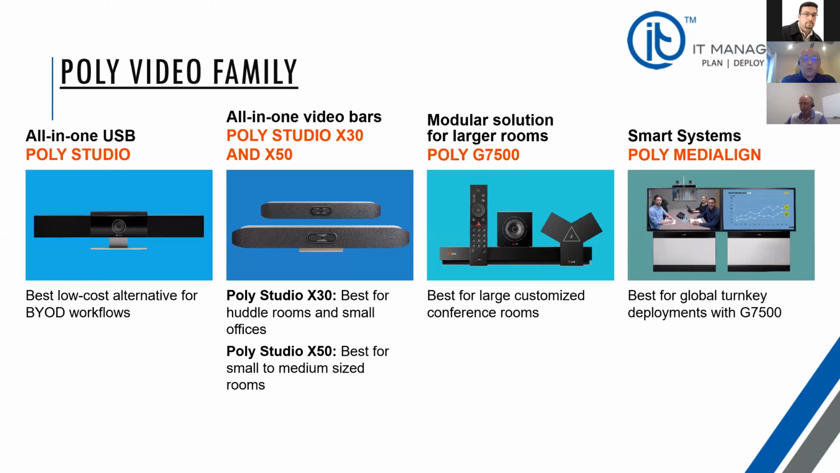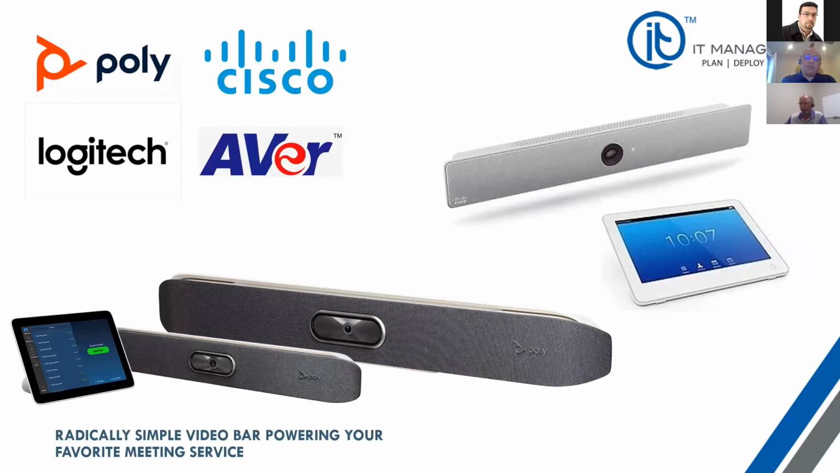Poly has put together everything from a very basic, low-cost camera speaker solution that does a very good job in a small room, to products that would allow you to directly connect to Zoom or meetings, or hopefully very soon other collaboration platforms, without the need of a computer or wires. Everything self-contained, high-resolution cameras, responsive speakers that put the focus toward the active members of the classroom or the boardroom.